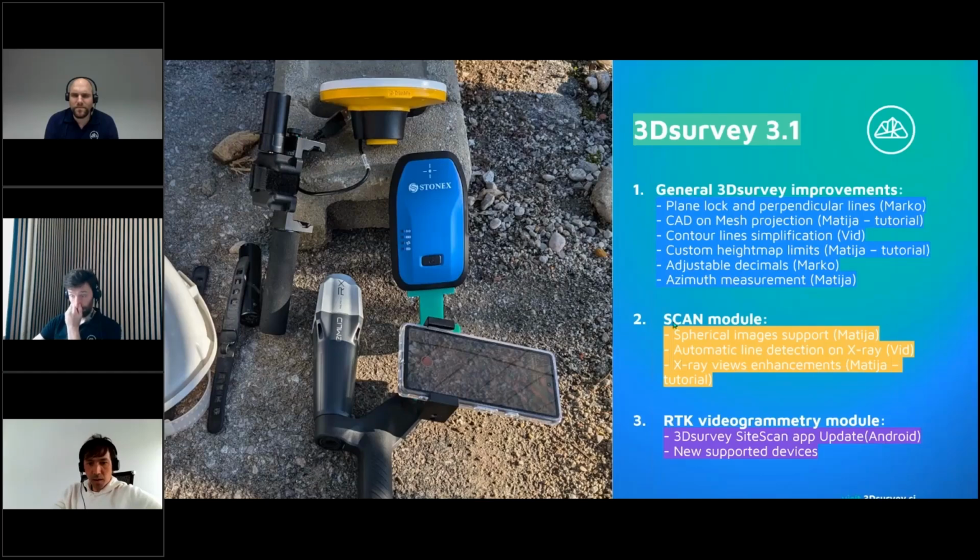And quickly go again. So we finished the scan module with the spherical image support. Super nice one. Automatic line detection was presented by Vit, interesting one. And now we conclude this with X-ray views enhancement. Super nice, super fancy. And we are at the point number 3, RTK videogrammetry module.